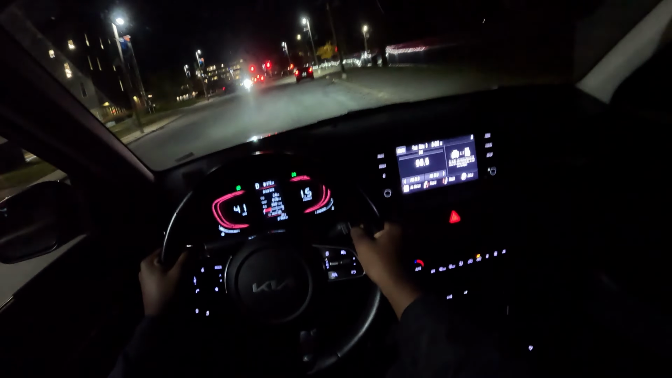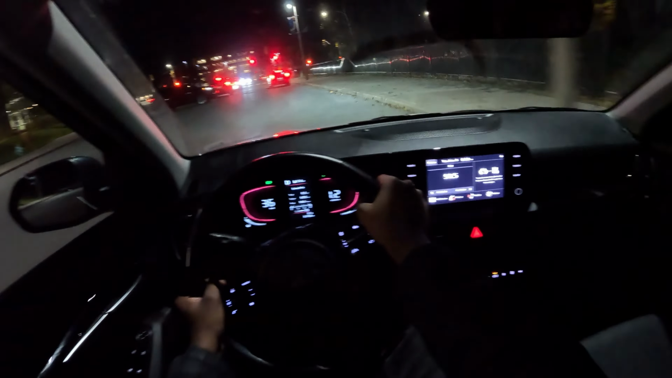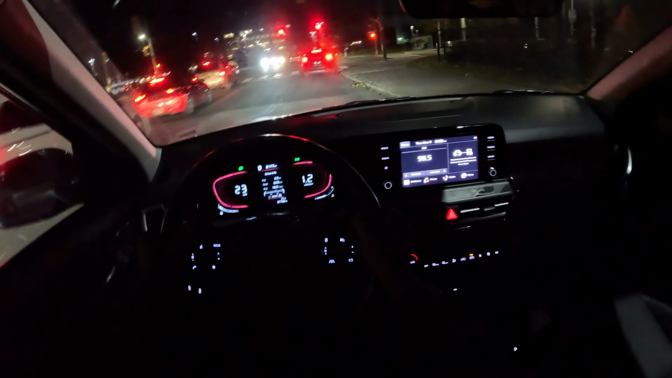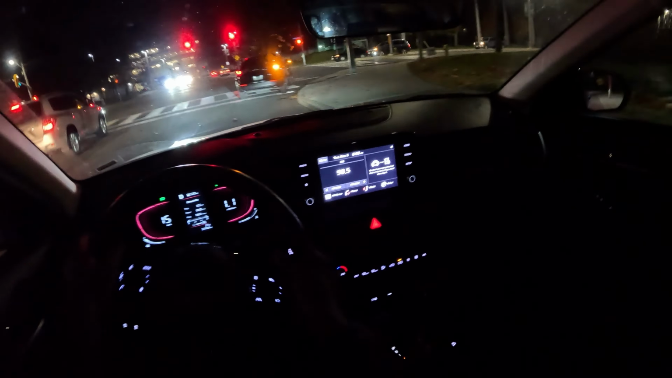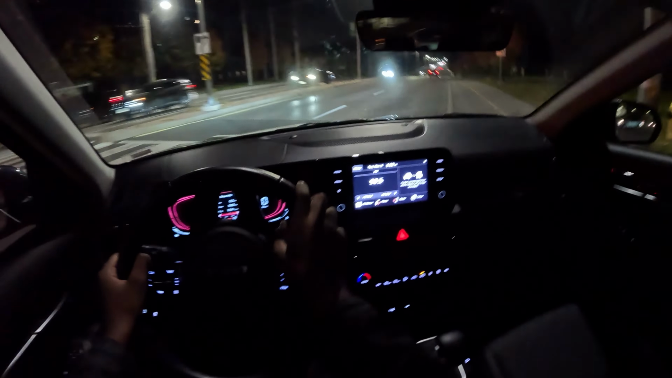But after getting out of my comfort zone a little bit more, I got my hands on this Seltos. All-wheel drive is a simple car with a CVT transmission that, again, Kia is somewhat turning into Nissan right now because they apparently love their CVTs out here. But we're gonna do a quick little acceleration.